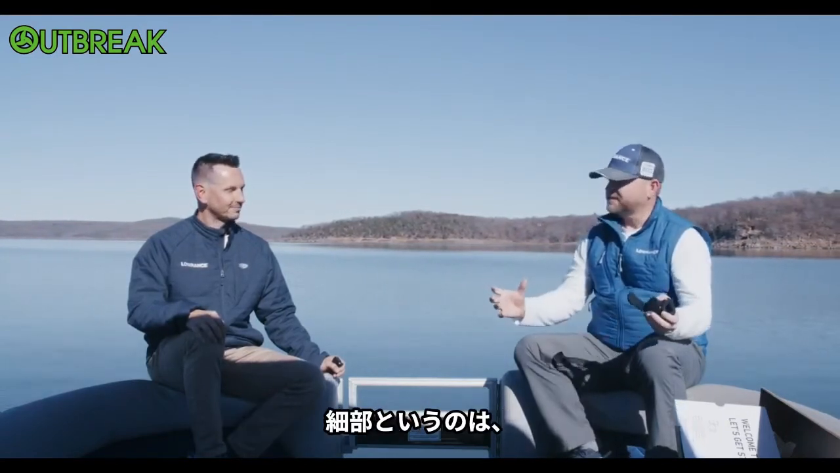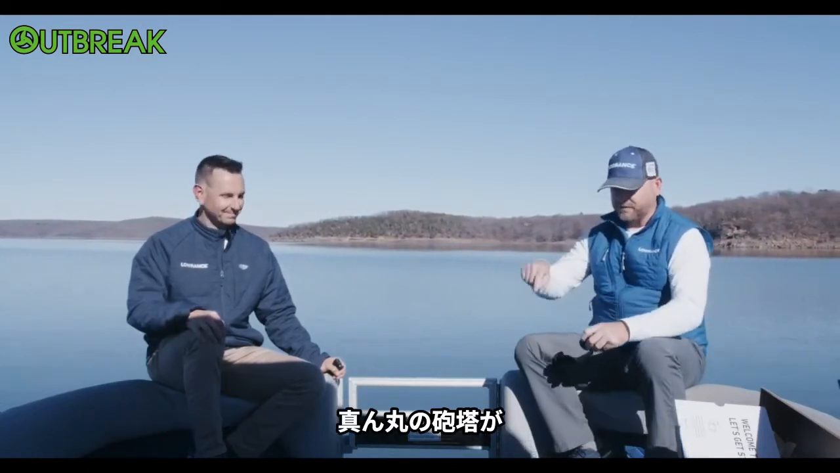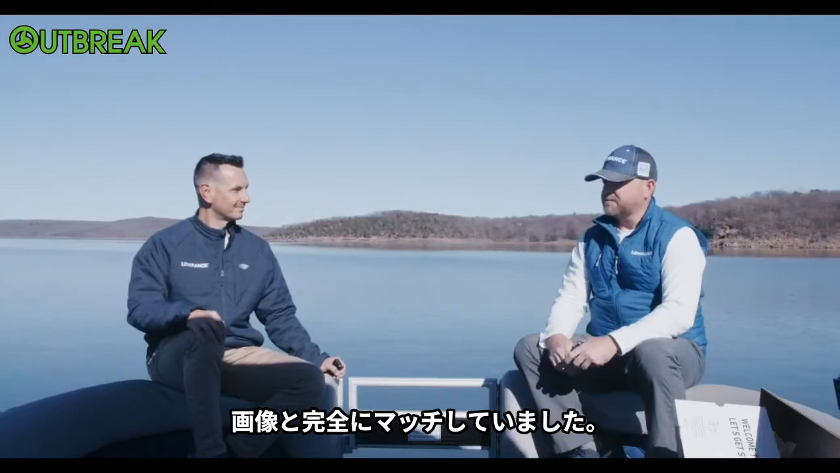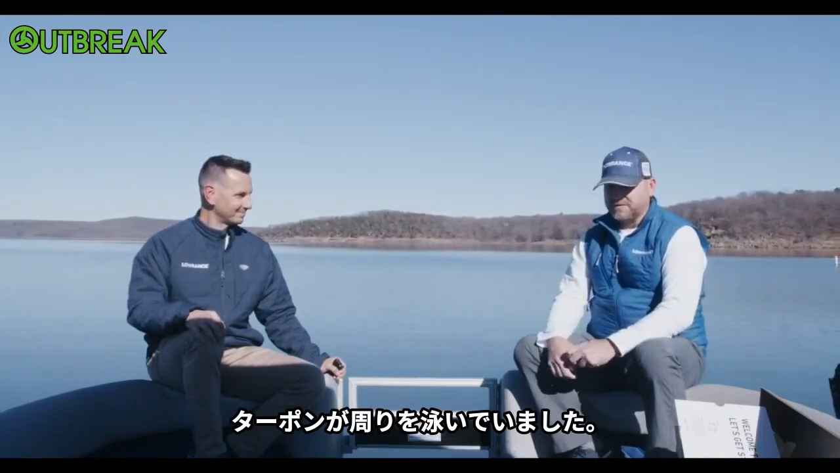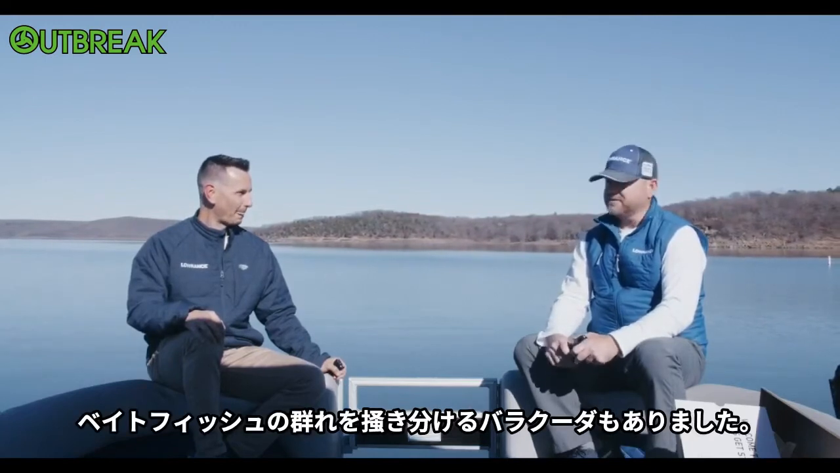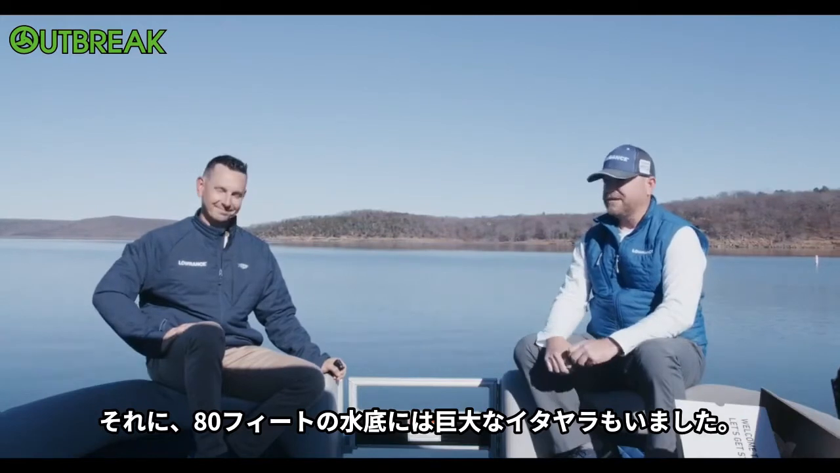When I say the details, I don't mean see the hull. I mean, you could see the turret of this old Navy ship that was sunk, the perfectly round turret matched up perfectly with the picture. You could watch the diver go down to the wreck. You could see tarpon swimming around. There's one with a barracuda slashing through a school of baitfish and this huge Goliath grouper on the bottom in 80 feet of water.